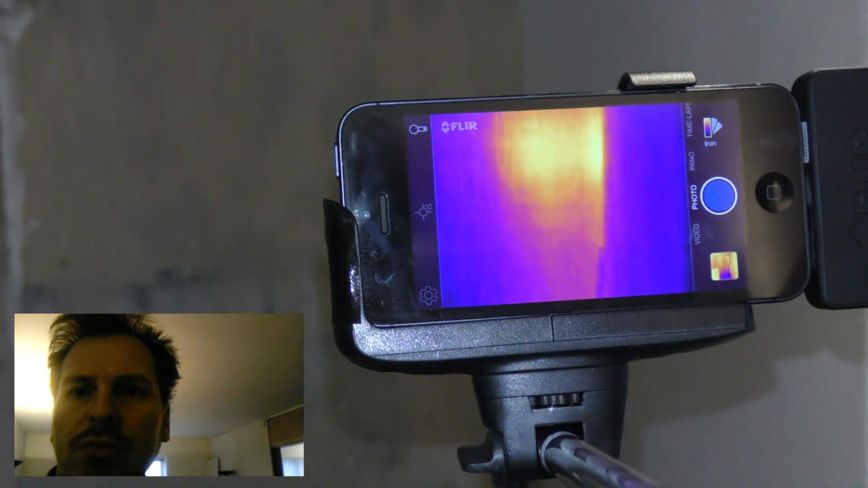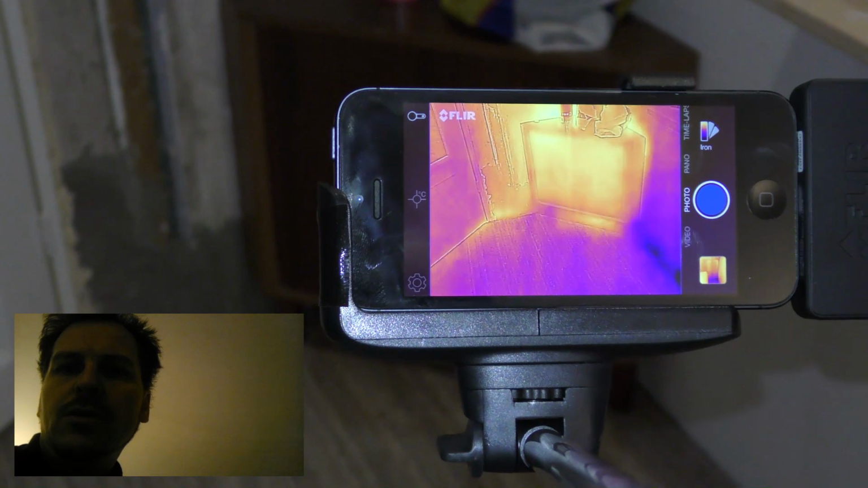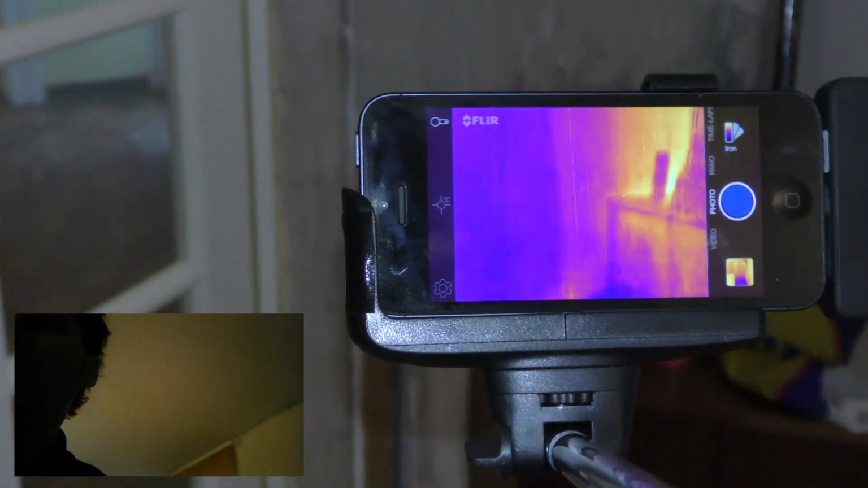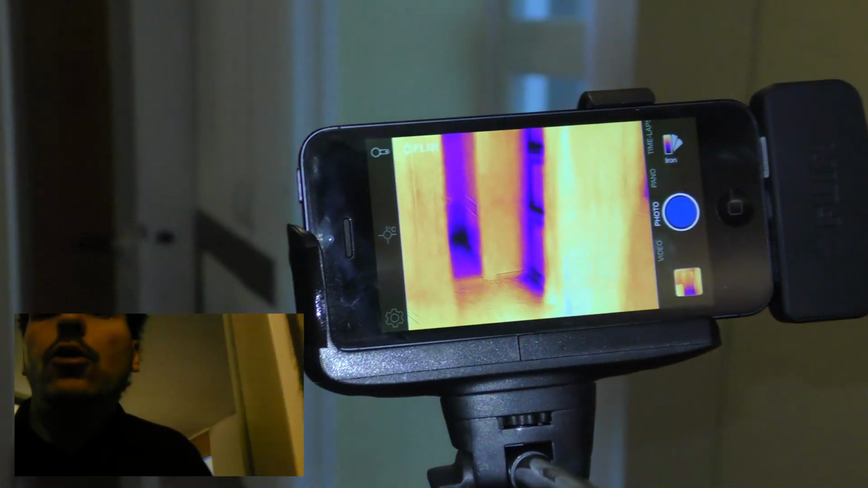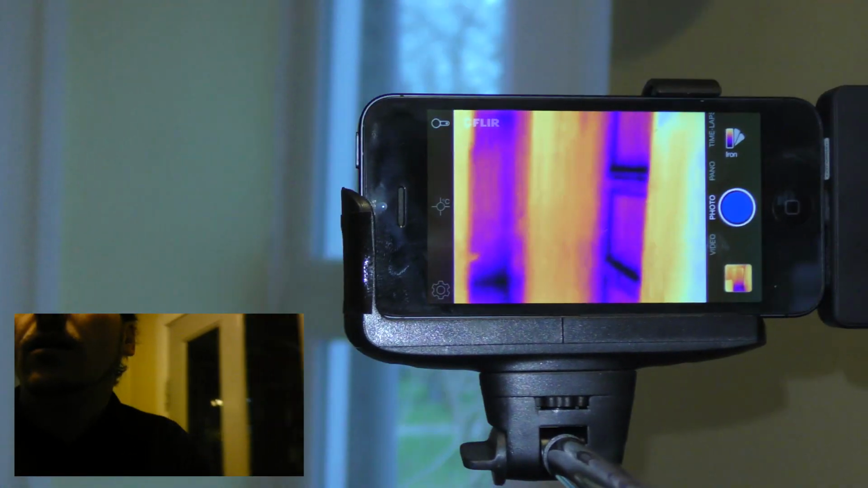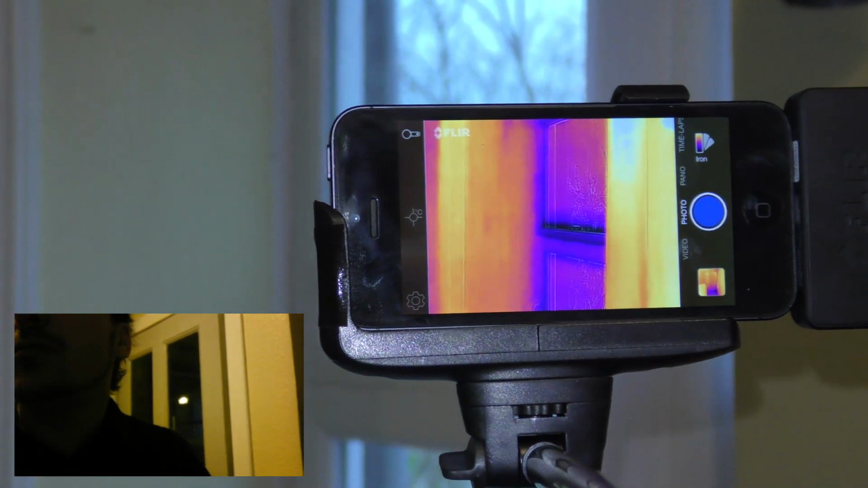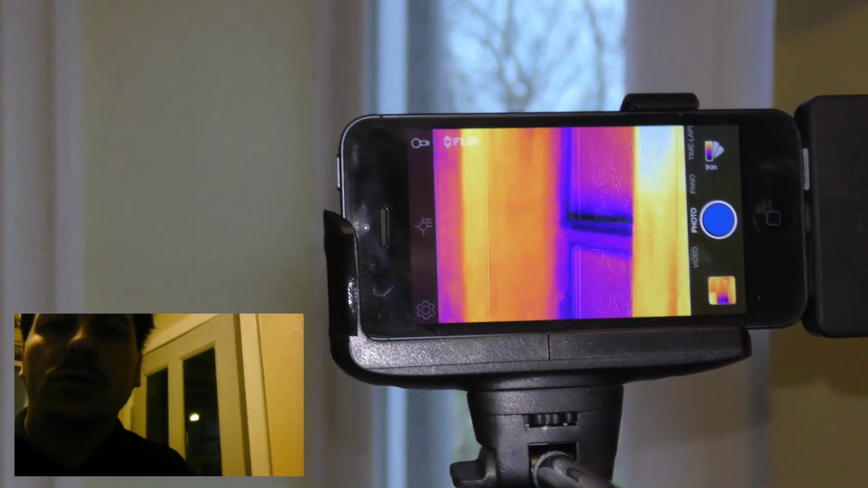The wall is very hot right there, and down here there's some heat too. That's because back there are some wires for heating running, and they go into the bathroom. Out here in the hallway, the windows, you see the black lines under the windows? That's where it's very cold. So that's where the cold goes.